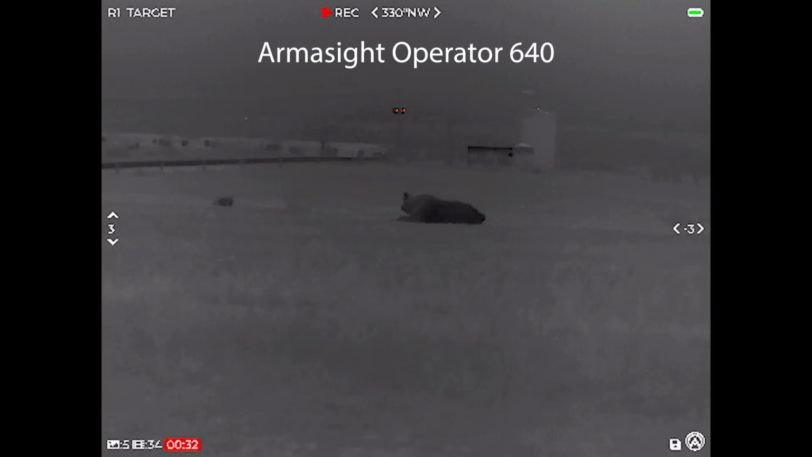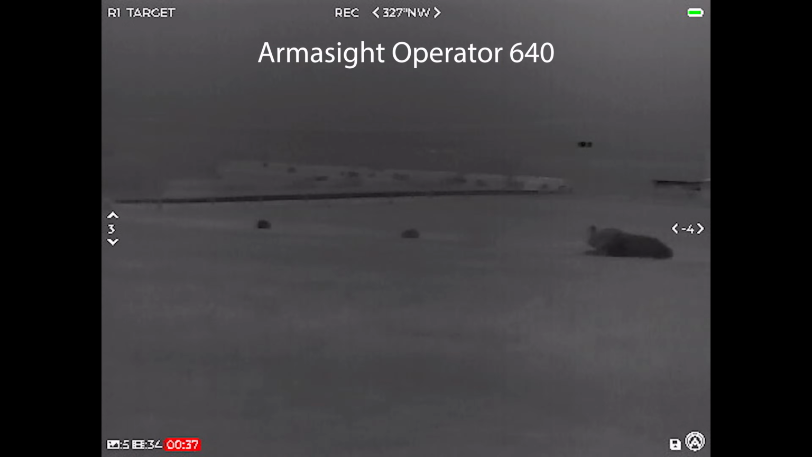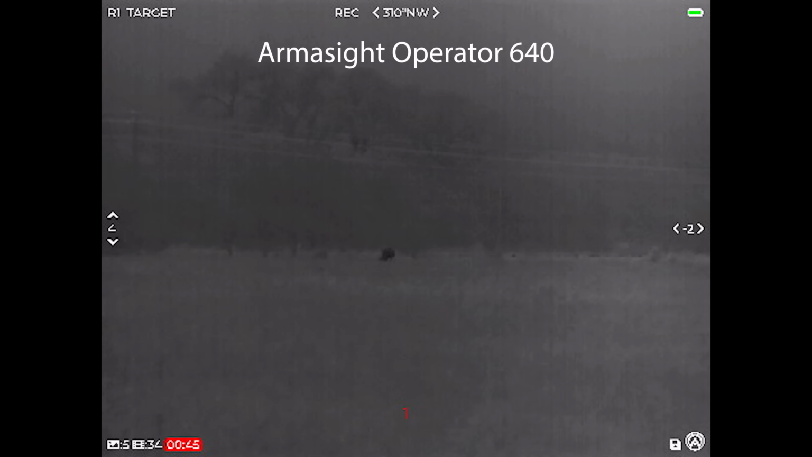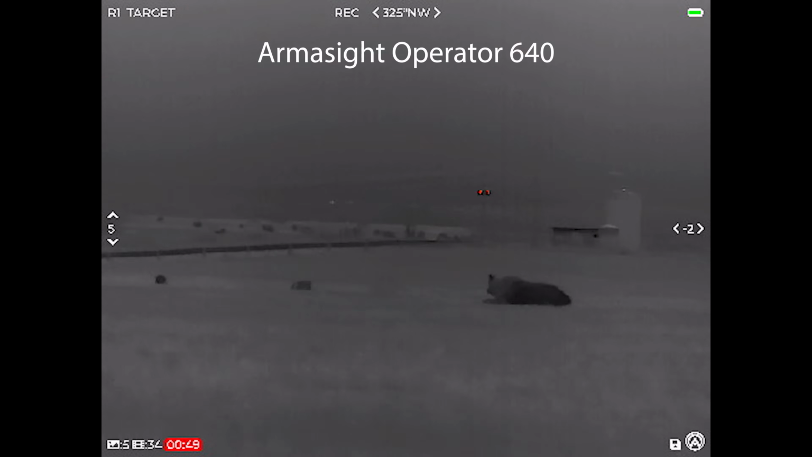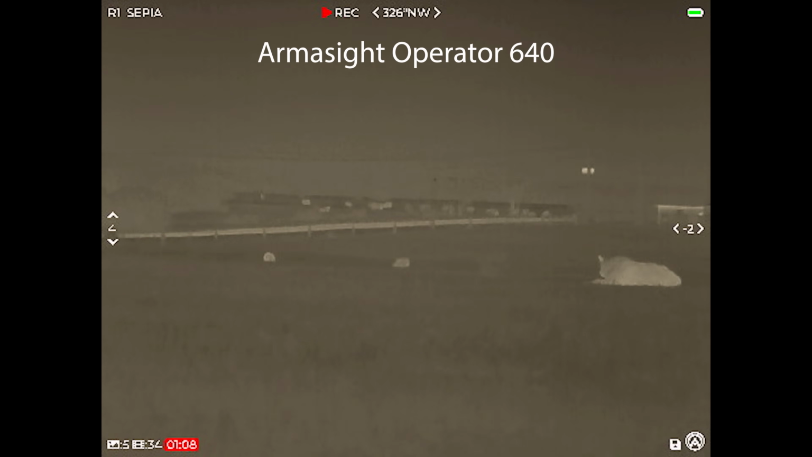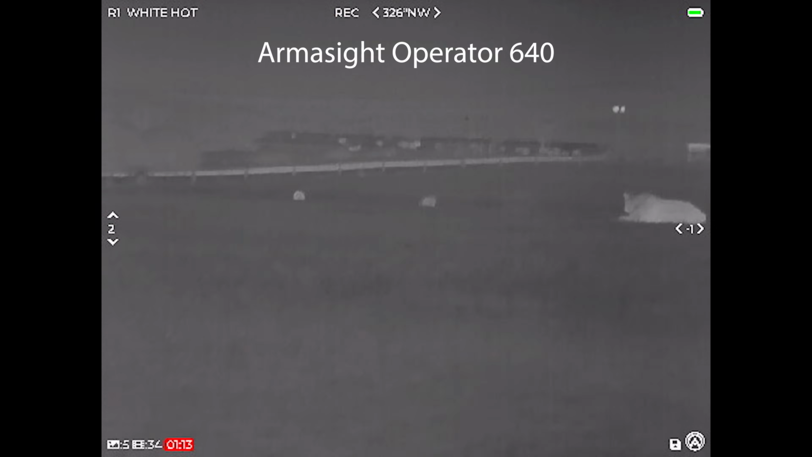So if you're just panning a surrounding area that doesn't have anything alive or glowing, the image becomes a little less pleasing. But as soon as there's something putting off a heat signature, I think it is a pretty pleasing image, especially when looking through an optical scope. But once again, the Operator, like the other units, can see those cows at 550 yards without much challenge whatsoever. As I cycle through the color palettes, it's pretty much good to go in this category.